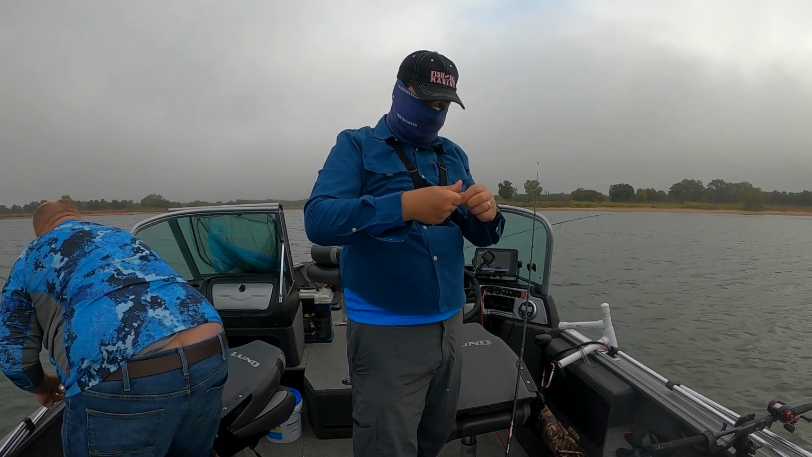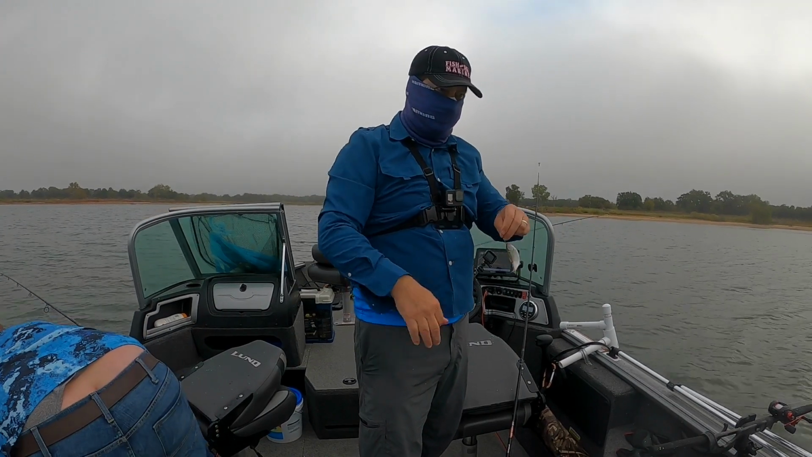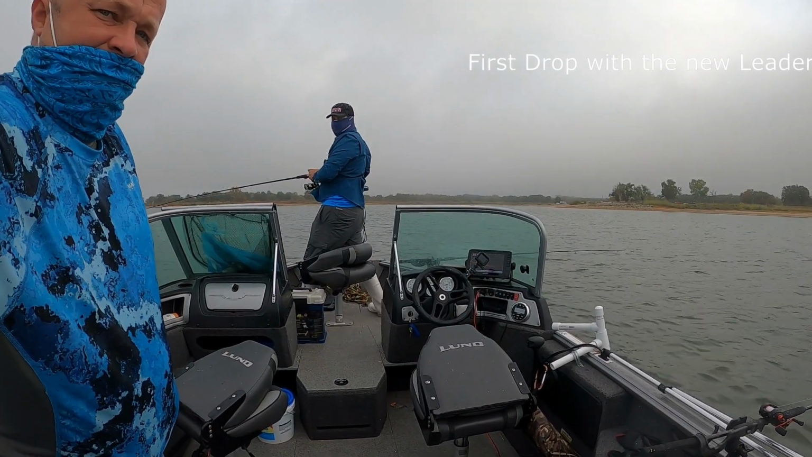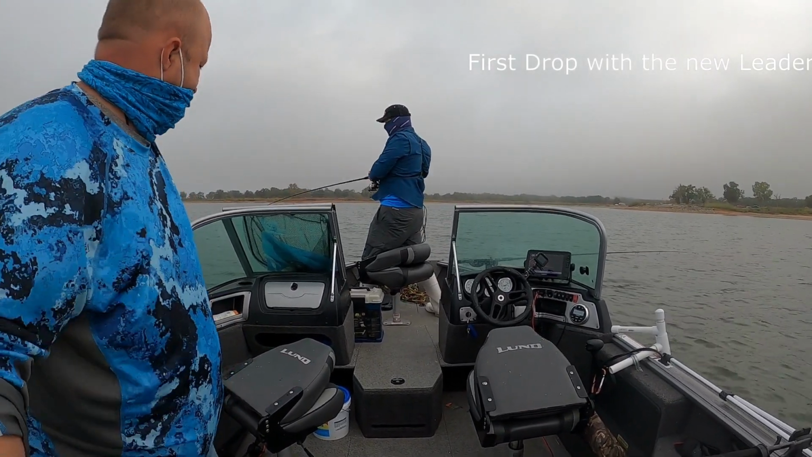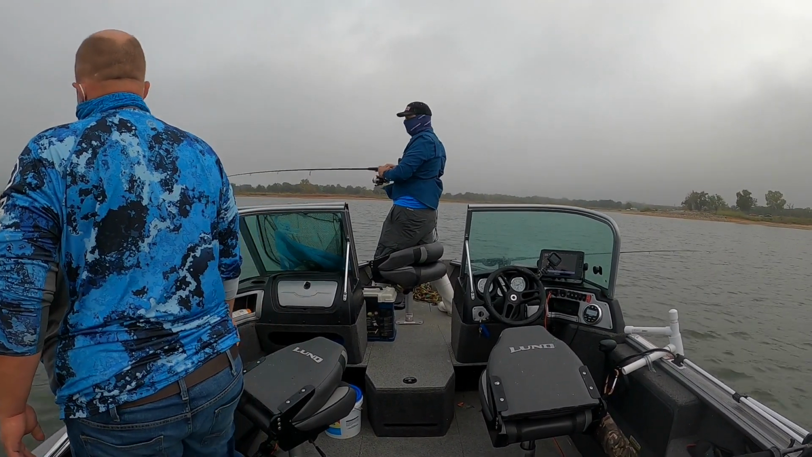This one actually has a little bit bigger hook because I had to buy some hooks yesterday to tie them. They only had size 1. So we'll give it a shot. That's the whole pole. There we go. Didn't get a chance to put it in the hot water.